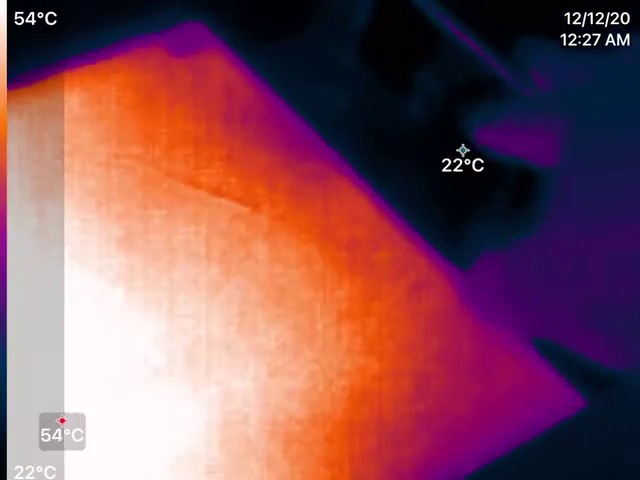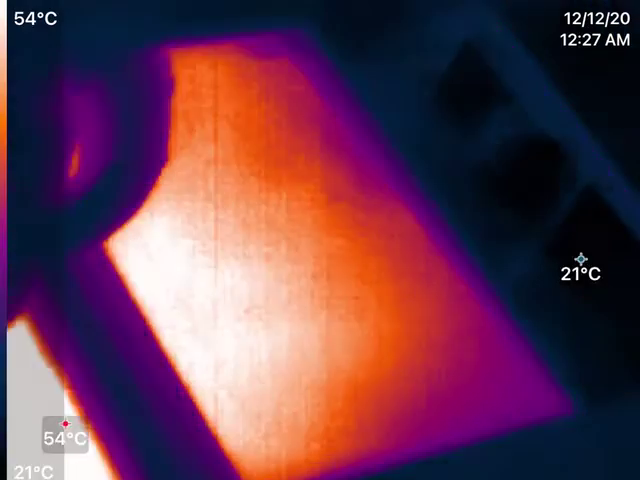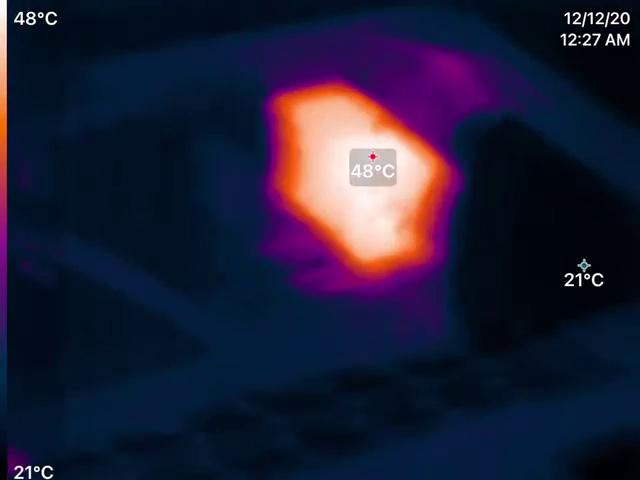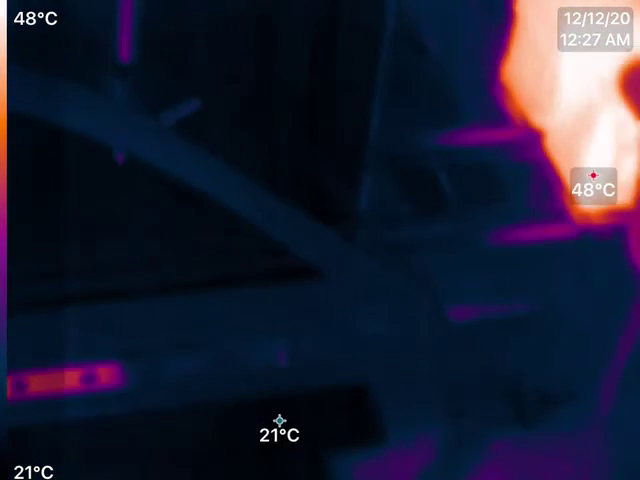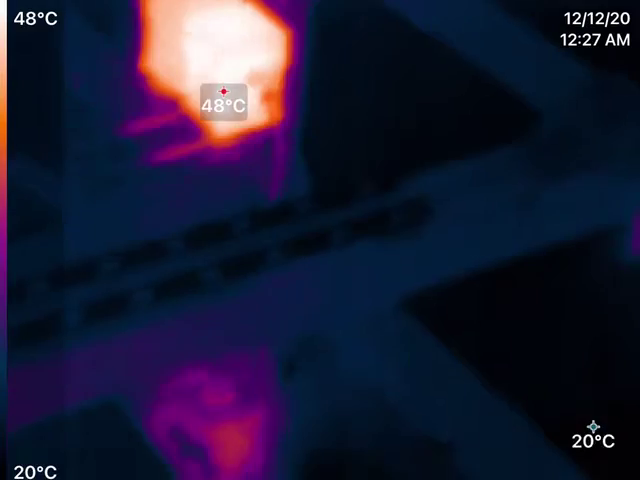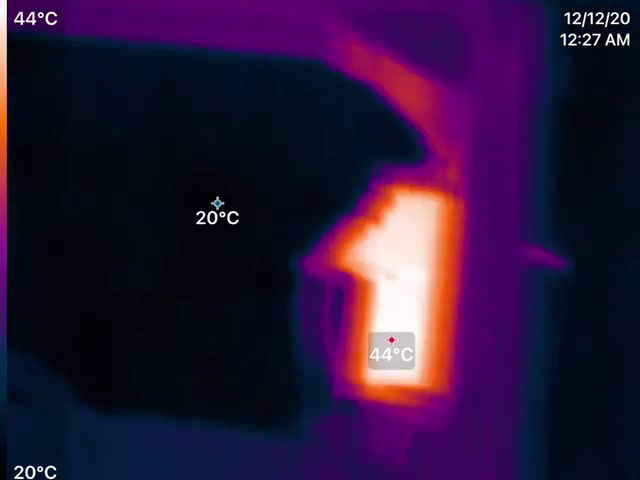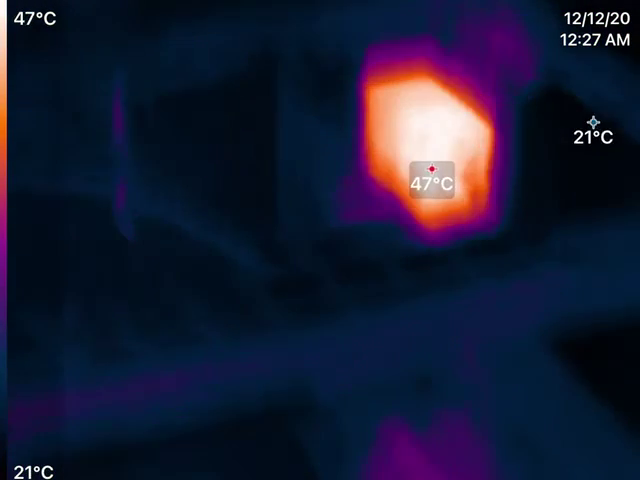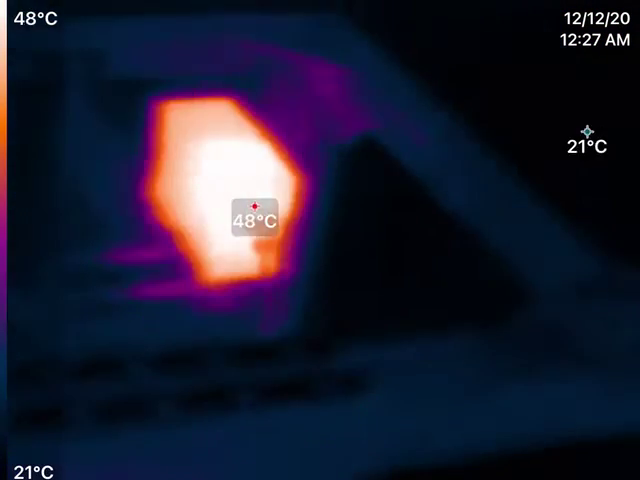It's an inductive limit switch, and then we have optical limit switches on the X and Y. Right now we're looking at our A and B motors that we have here, looking into the temperatures that we're getting while running them, to see if we would like to consider putting a Noctua or other very silent brand of fan.